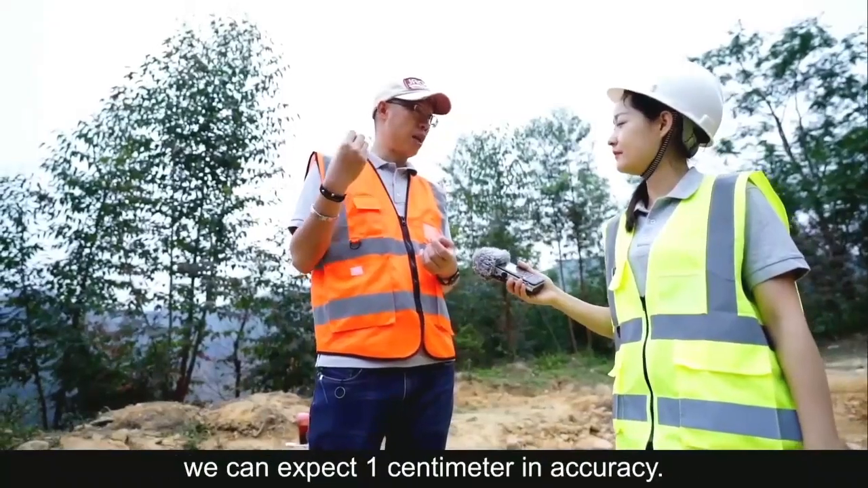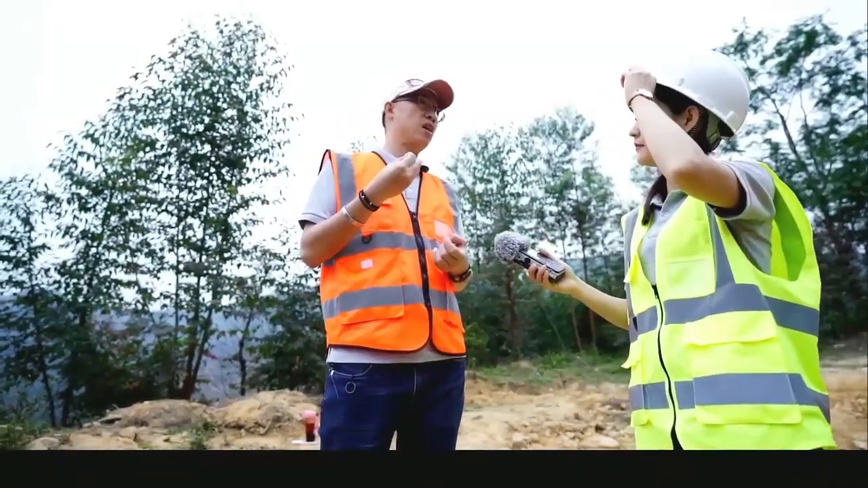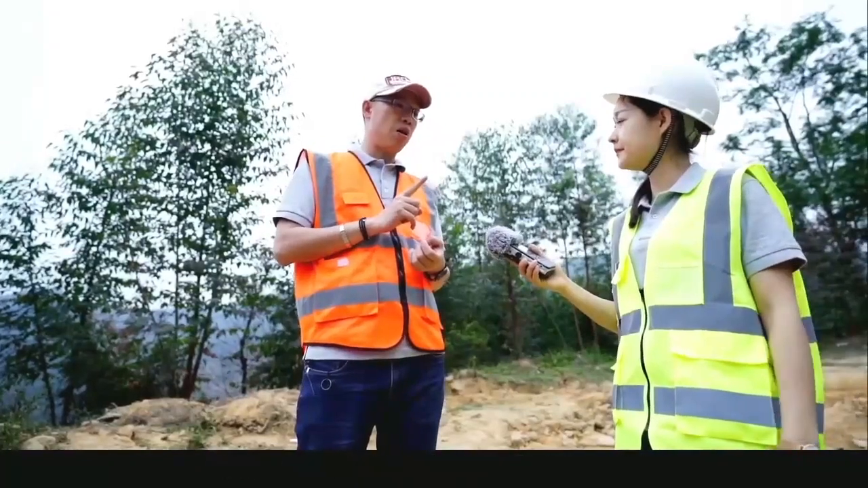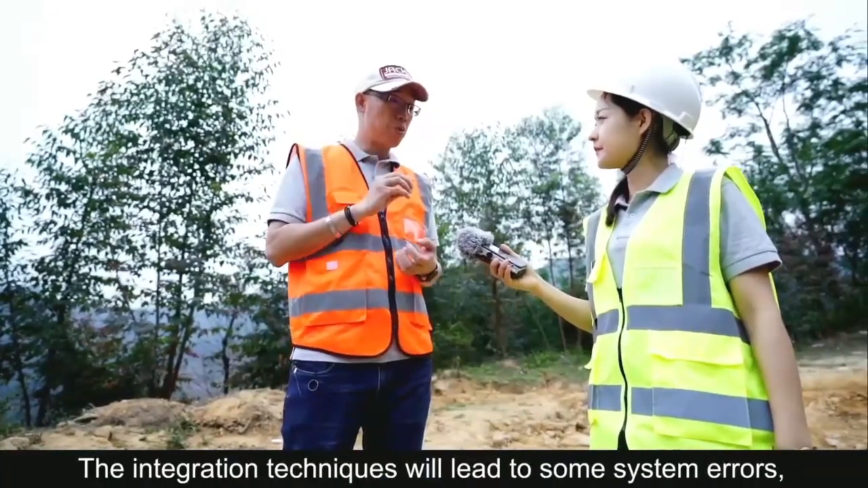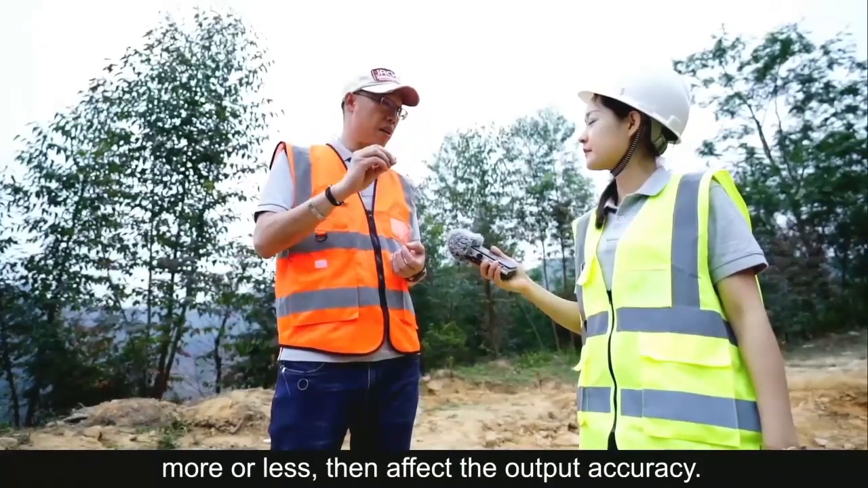And then the quality of the IMU and GPS module, and the system integration are very important. The integration techniques will lead to some system errors, more or less, and then affect the output accuracy. That's why the system calibration by the factory is a must.